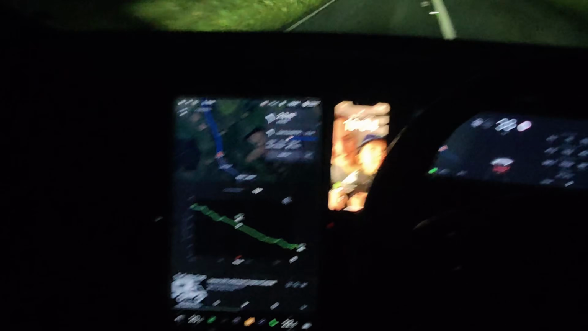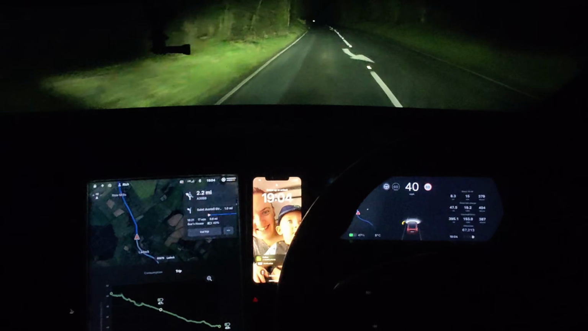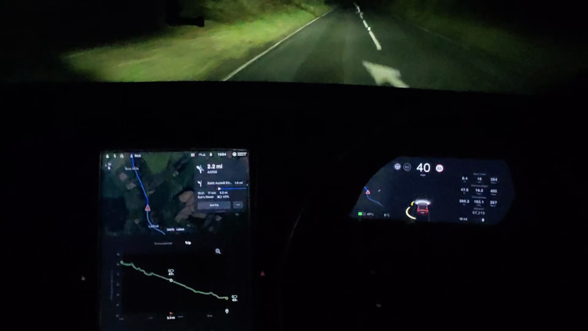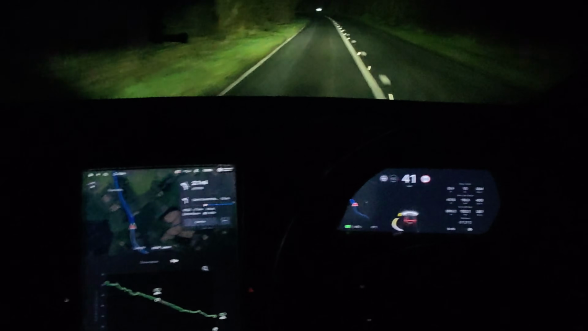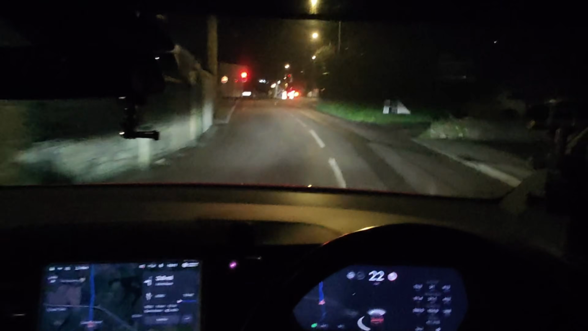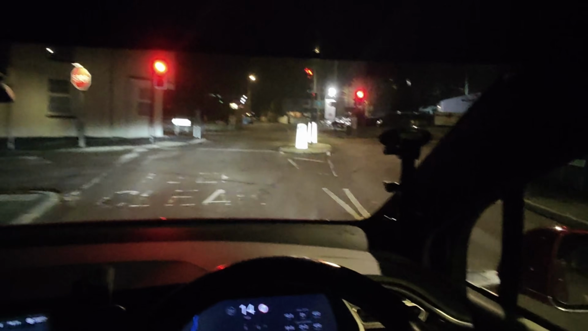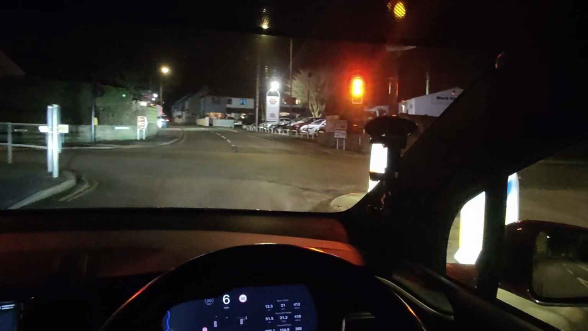So you see the trip graph is showing we're at 47 and we've done 8.2 miles since I left where I picked the cable up from. Okay, let's crack on. So interestingly, I thought it was going to take me ages to get across, but I'm actually coming up now to just before the Summercourt turn. Summercourt.